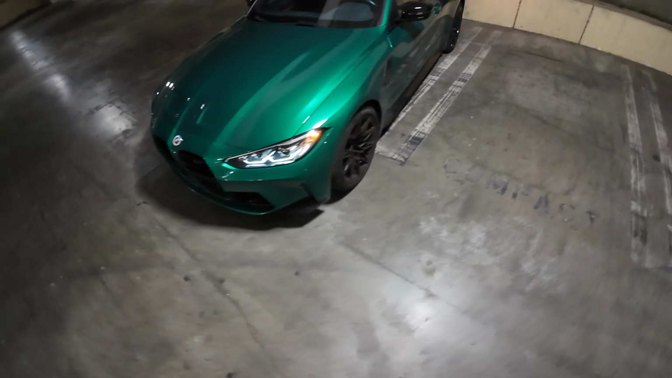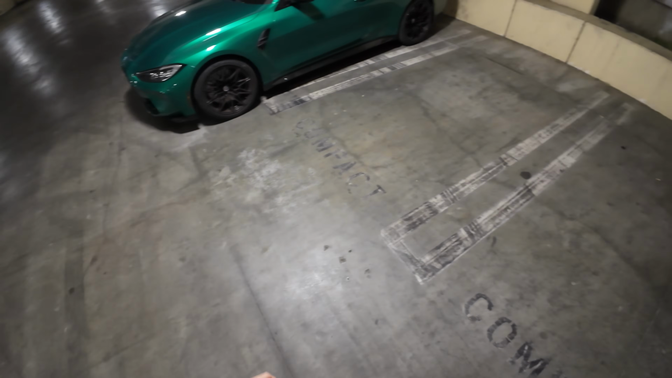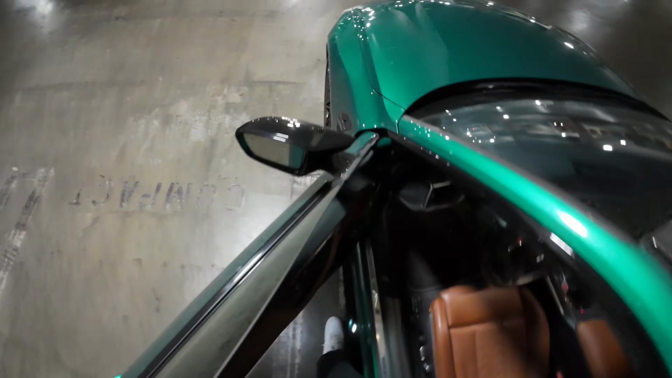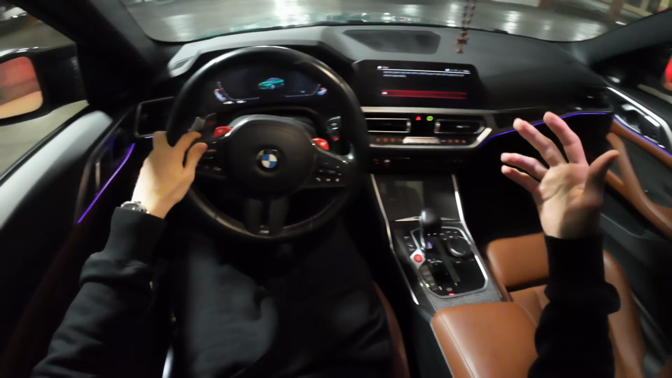Alright, so here's a quick look around at it. You guys can see this thing's a monster. Pretty dirty, but still a monster. Gotta get a car wash soon. Alright, so let's hop in, let's get going, and show you guys a little bit about how this thing actually runs.